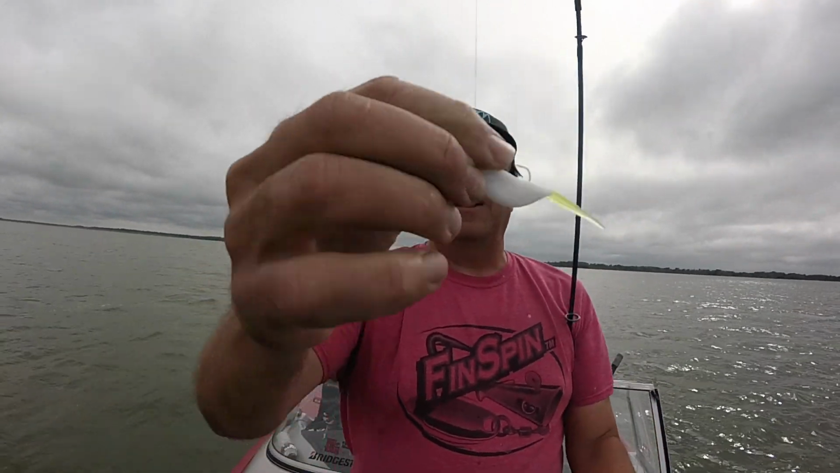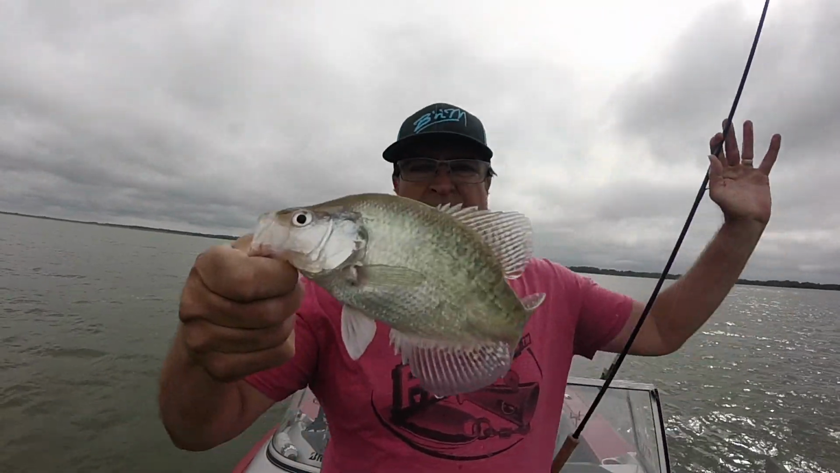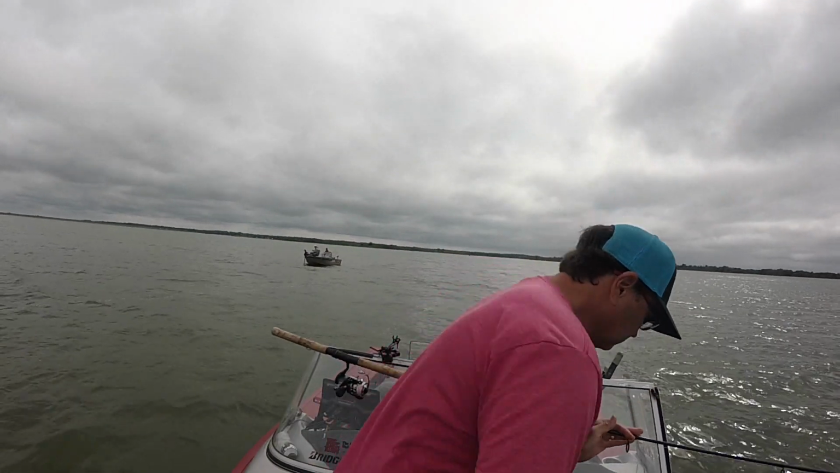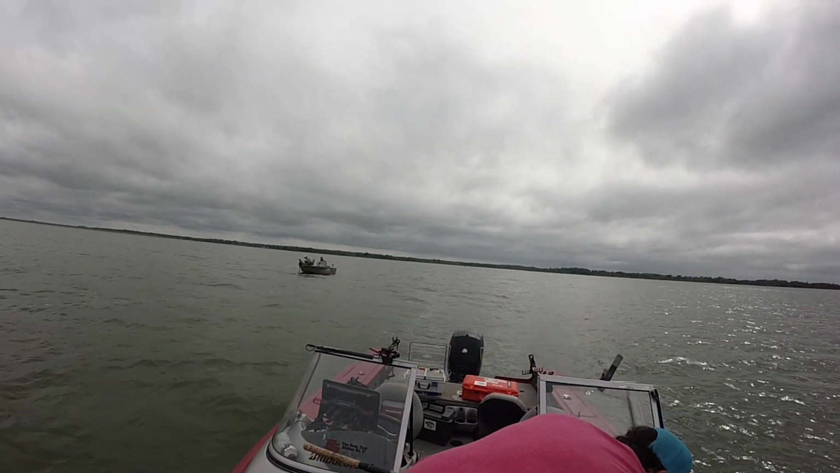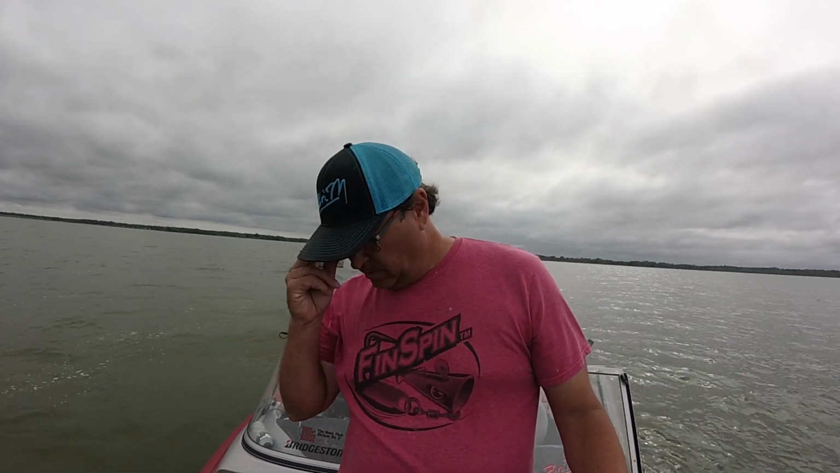Now to get down to that bottom, I used a bigger head, bigger crappie magnet head. Nice little 10-incher. Gotta pick up the pattern. There he is.